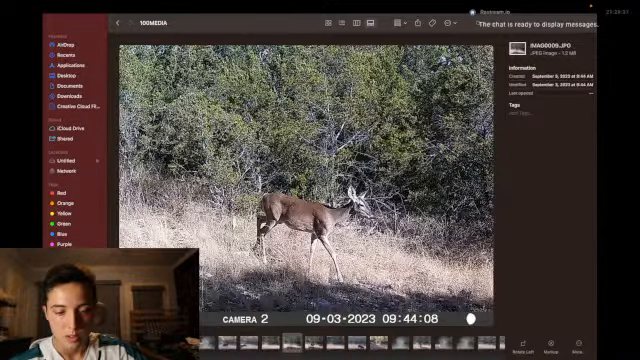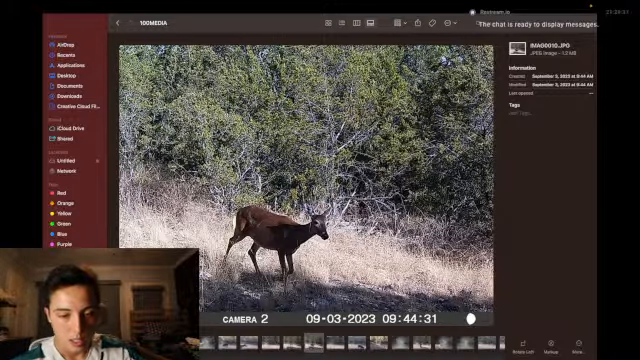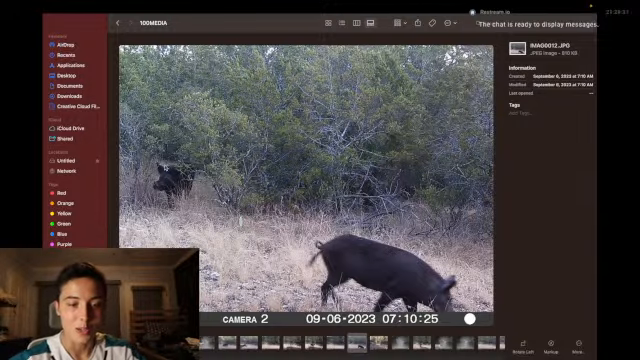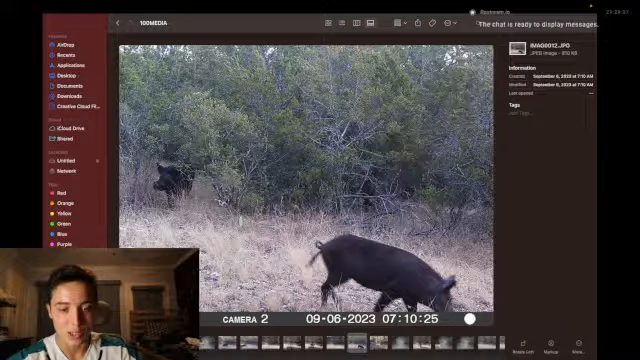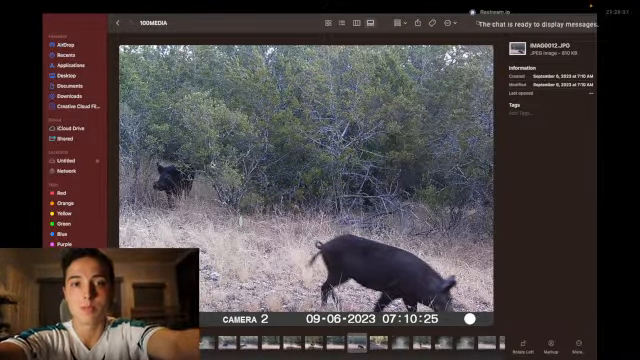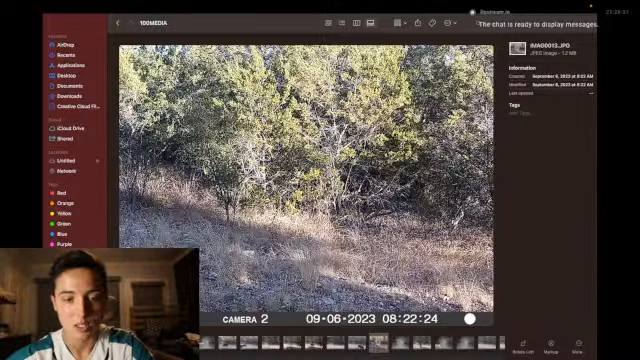Don't know what happened there. Skinny doe. We do have a drought where we are, so that's not surprising to see. There's a fat doe. Geez, that's a big hog back there. That's a big one. Because, I mean, that tree right there is probably 3 feet plus tall. So, I mean, that hog could be 200 plus pounds.